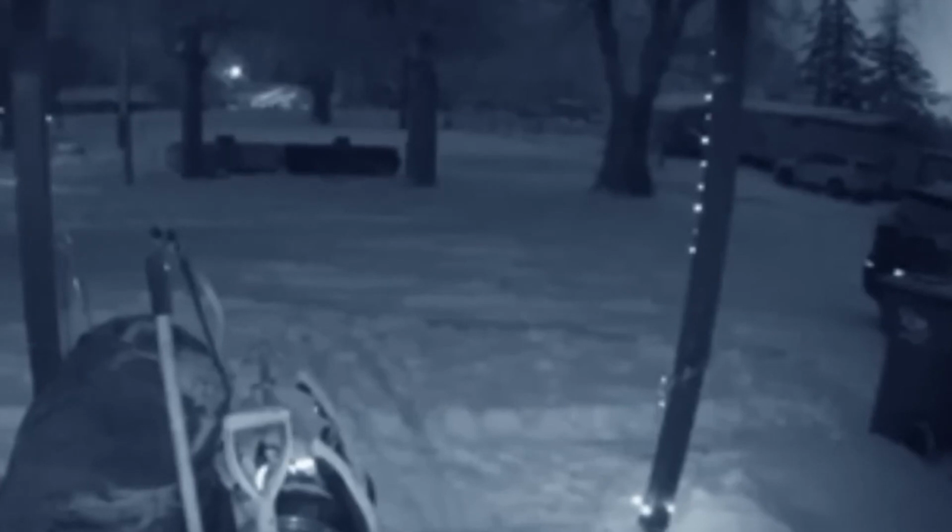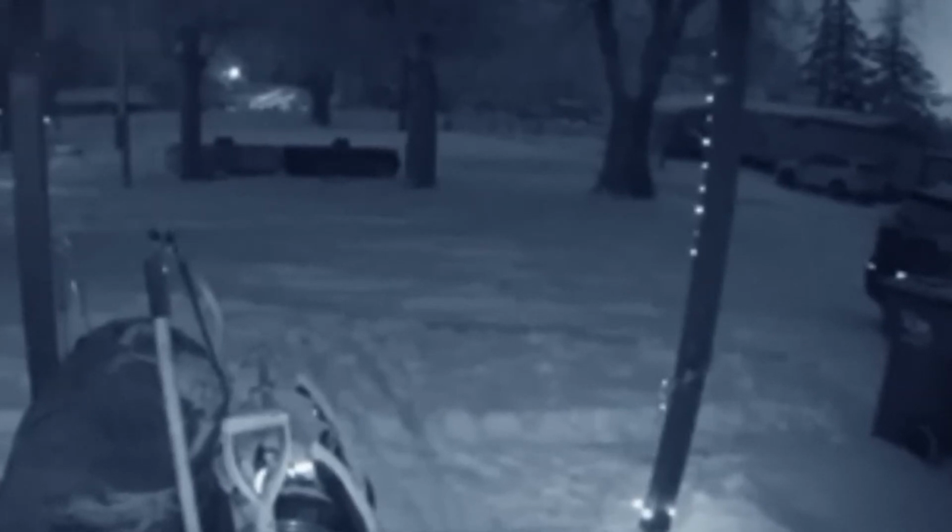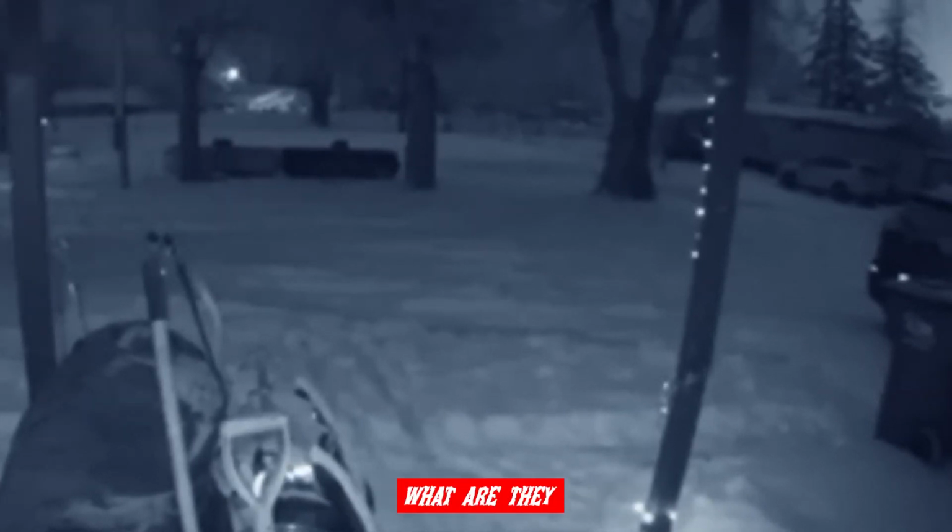But here's where it gets frustrating. Despite this increase, we're still in the dark. We don't have any concrete explanations for these sightings. Where are they coming from? What are they? So, back to the footage of that haunting light.